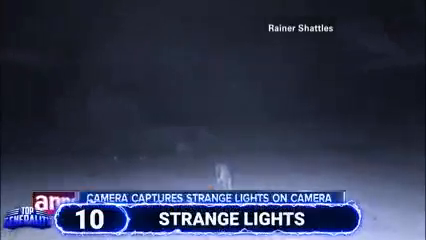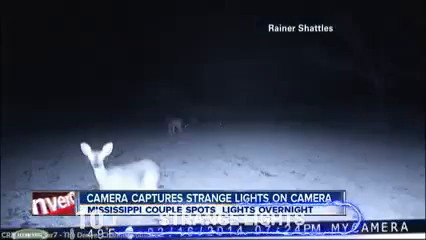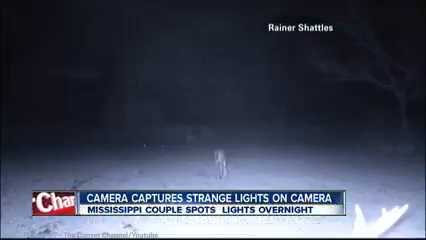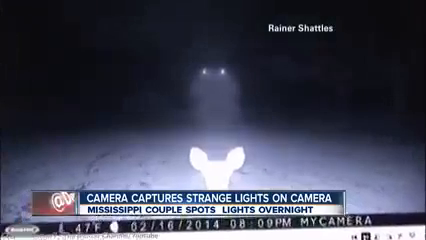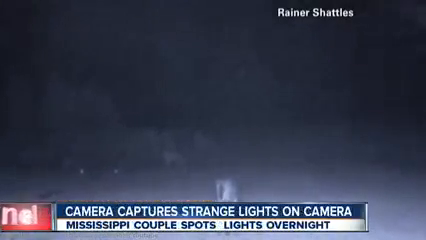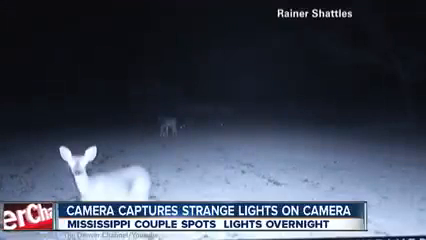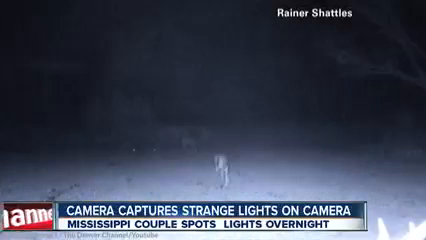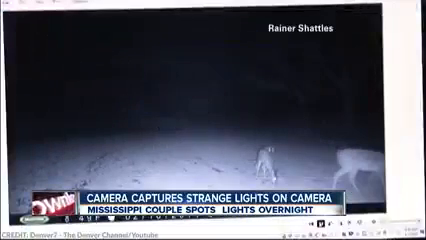Number 10. Strange lights. In 2014, a trail camera managed to capture a few strange lights. In the footage, you can see a few deer grazing around the camera, but instead of pitch black darkness, it seems like the wildlife camera captured a few strange lights in the area. First, you see the deer appear, followed by a dim light that slowly got brighter in the successive shots. Later on, a few strange shapes appeared in the night sky. Many speculated that this is definitely an extraterrestrial being caught on camera.